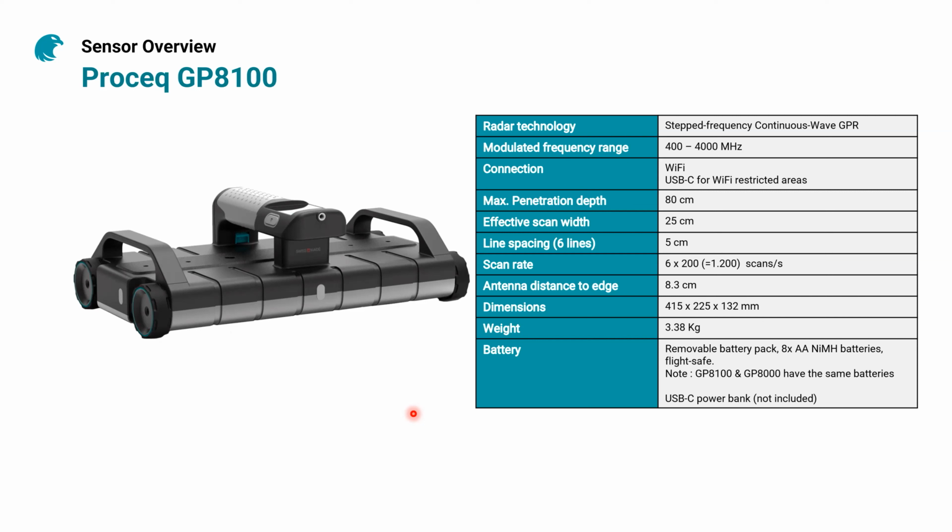The maximum penetration depth that you can get with the unit is down to 80 centimeters. And it's by far the deepest penetration you can get from a concrete GPR in the market at this moment. The effective scan width is 25 centimeters, and the most important is the line spacing of 5 centimeters. I will explain to you later on why this is important.